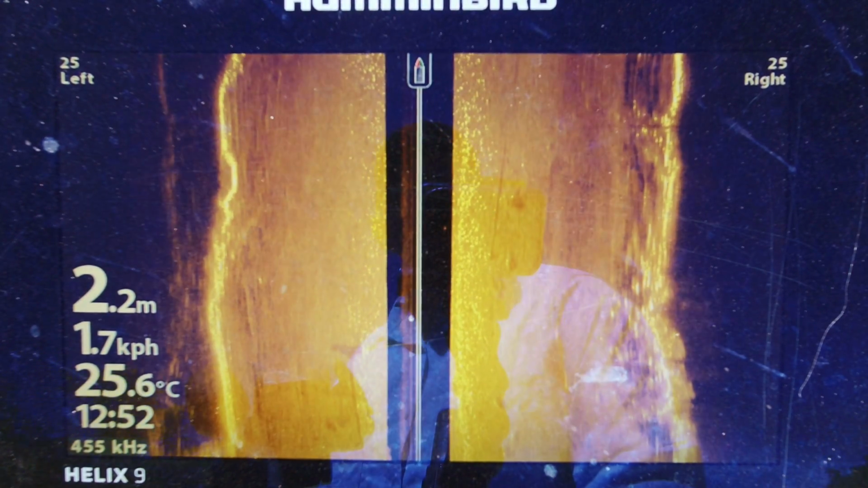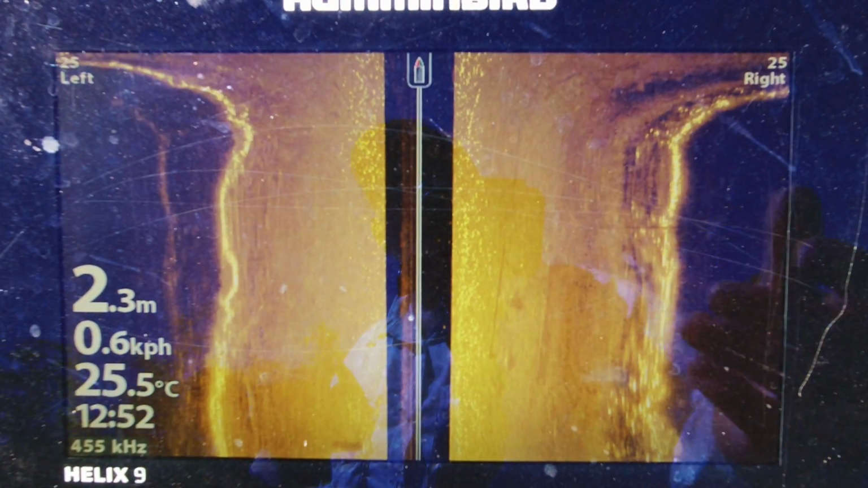So I'm going to turn around and go back and show you that again. And what I'm also going to do is, you can see I've got my side scan shot out to 25 meters, and I'm wasting a lot of pixels that'll give me more definition. So I'm going to reduce my side scan so I can see both sides of the creek, but this creek's not 50 meters wide, and I've got it shot out to 25 each side, which is obviously 50 meters.